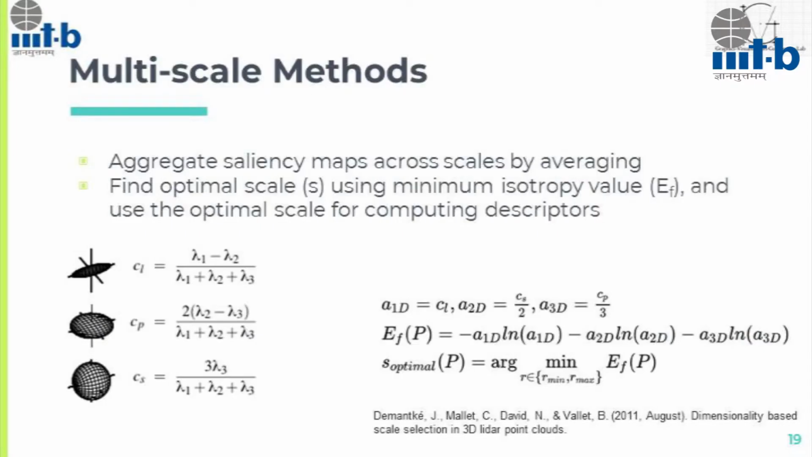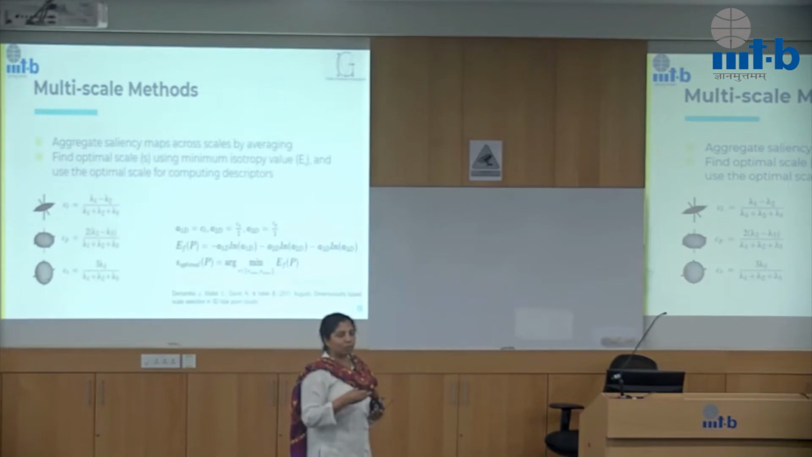So what we do then is, we can either aggregate them using an averaging function, but then you can do it only for specific attributes. And we figured out that if we do it for probabilities, it is fine, because we can think of them as independent events, and it is okay to average them across all the different scales. So if we average CL, CS, CP, that is scientifically correct.